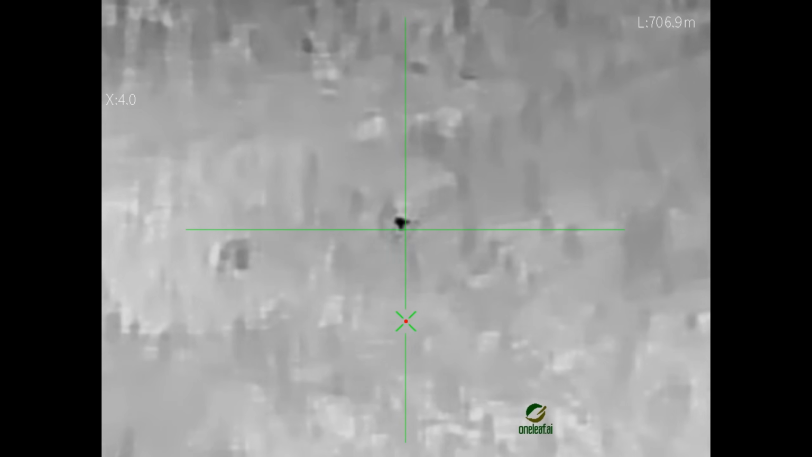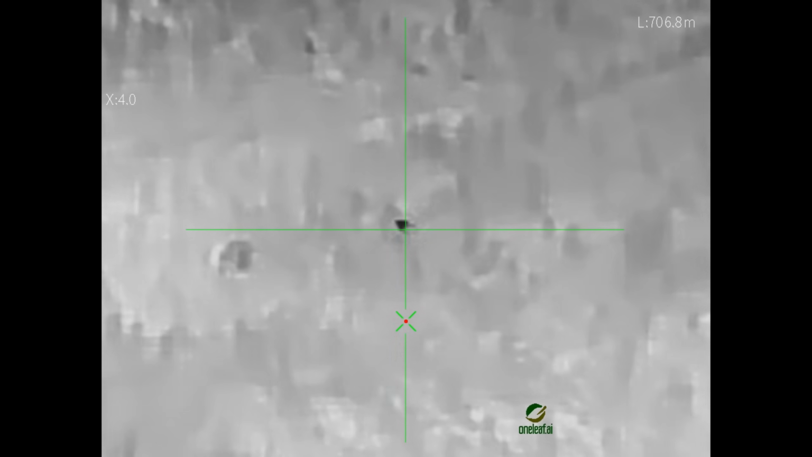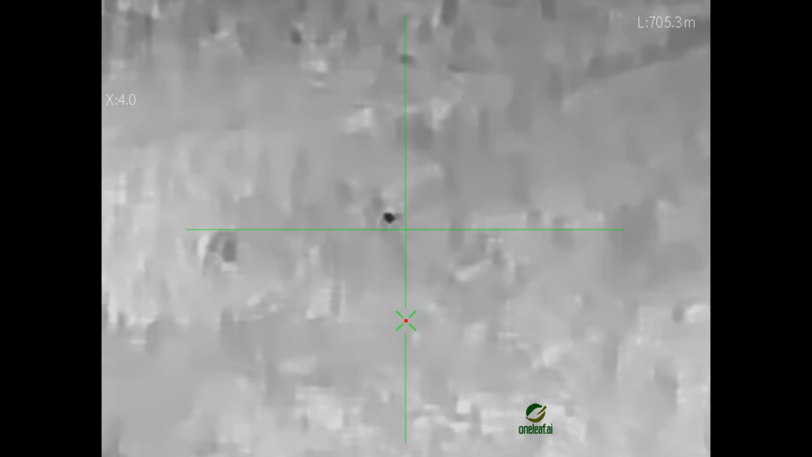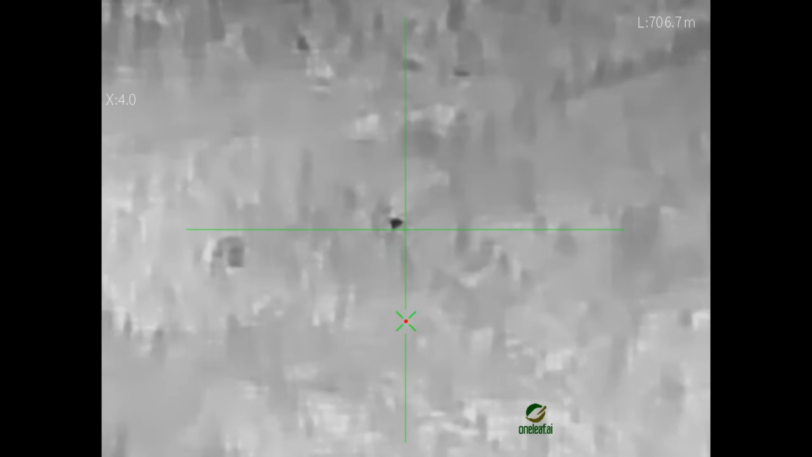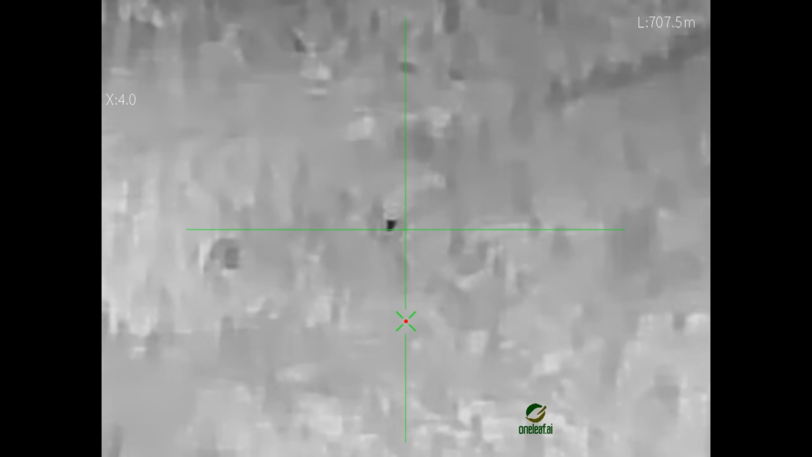It'll take me a while to walk around to there. Probably at least 15 minutes, 20 minutes to walk around to there, around the road. I'll try and get around there.